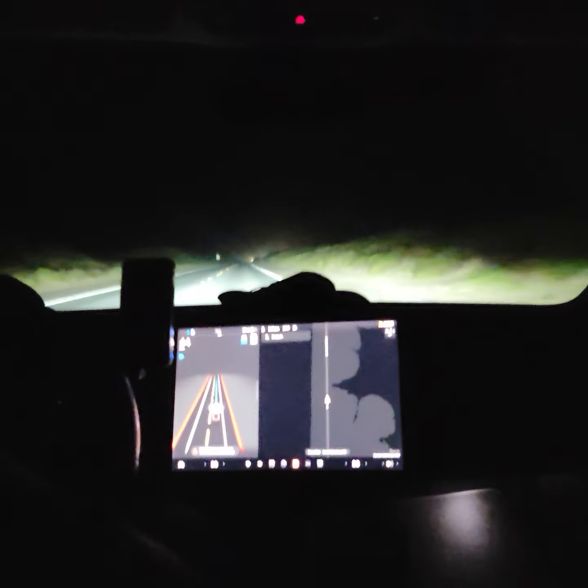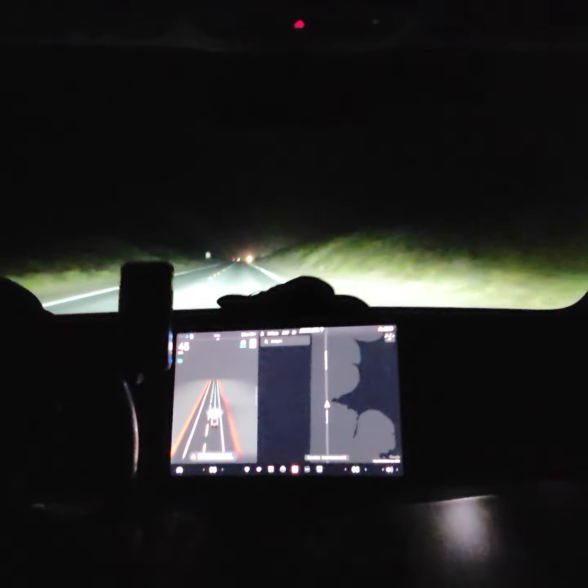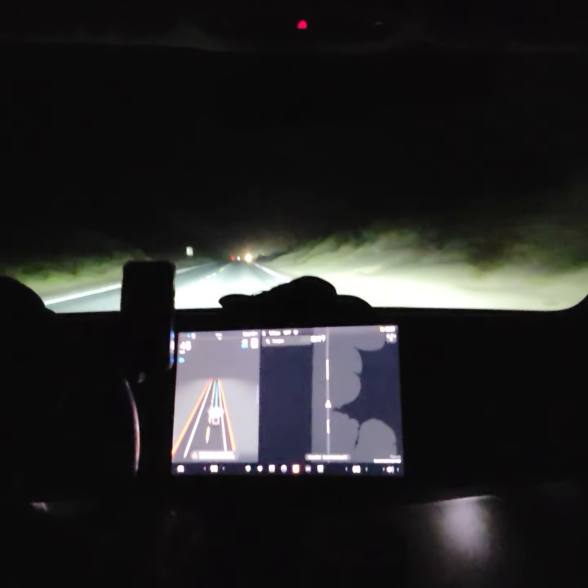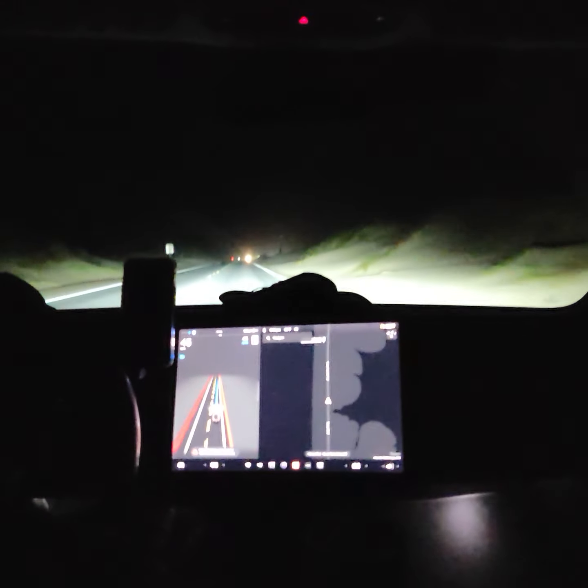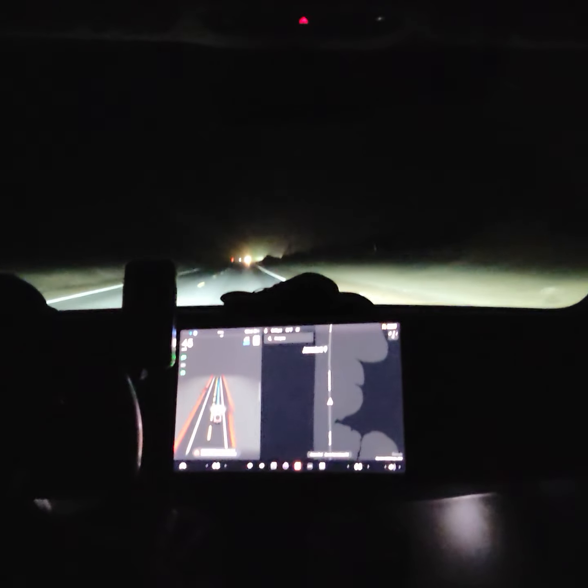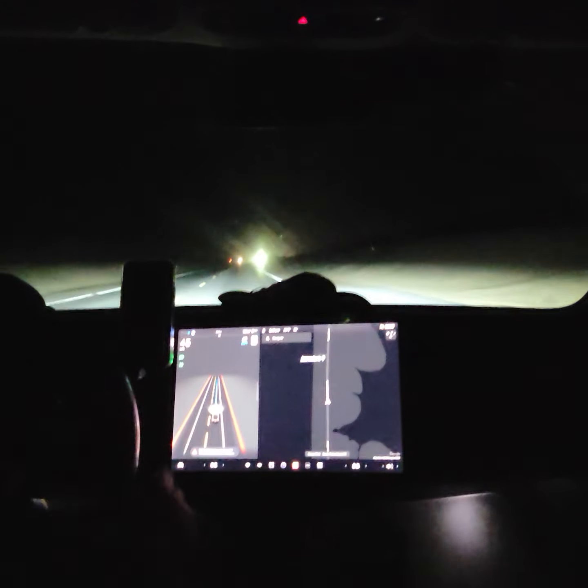Probably be testing that maybe Monday, if not this weekend. I don't know if they need to close the roads to do that or not, if they're going to fill it again with cryogenic fluids and do it under pressure.